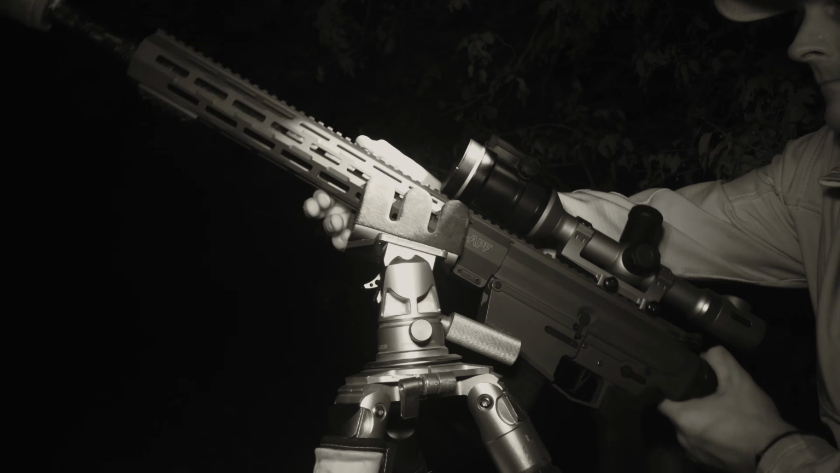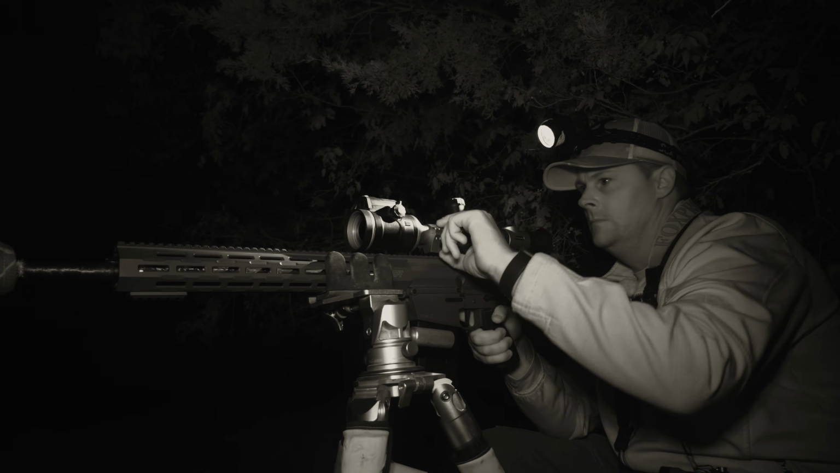Well guys, on this next setup, we didn't have a good spot to park the truck, so we just decided to grab the tripods and the thermals and go set up on the ground.